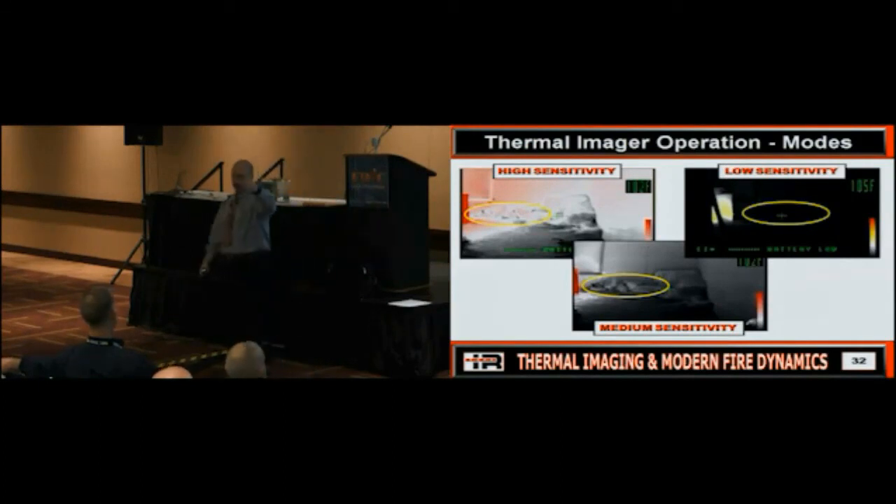What do we usually want? Sensitivity, because I'm either looking for victims, looking for a downed firefighter, or looking for navigation. Now, if I'm trying to monitor heat, yeah, at some point I'll go up there and look at it. But I don't want to hang out up there, right? Because if I do, I'm putting myself in this situation. So is everybody good on that?